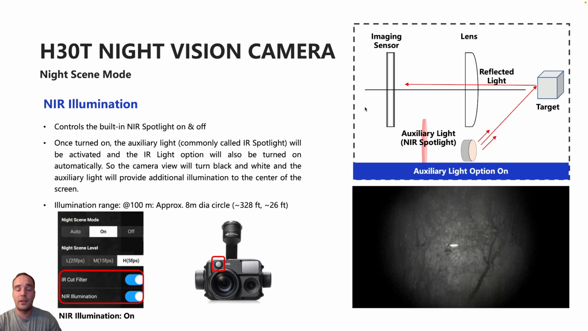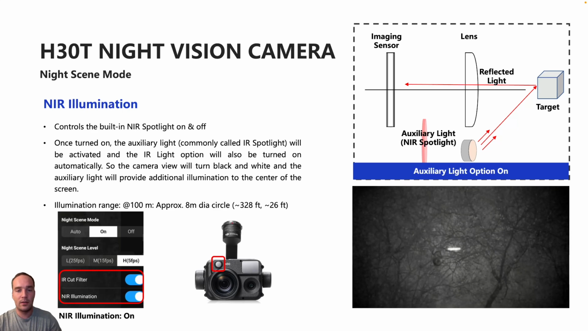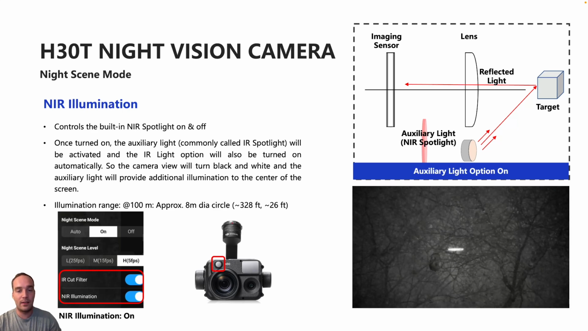The illumination range is going to be about an 8-meter diameter circle at 100 meters away. Here's a quick video here in the bottom right, and you can see kind of the radius of that IR spotlight circle here and the ability to zoom in on some wildlife in this case.